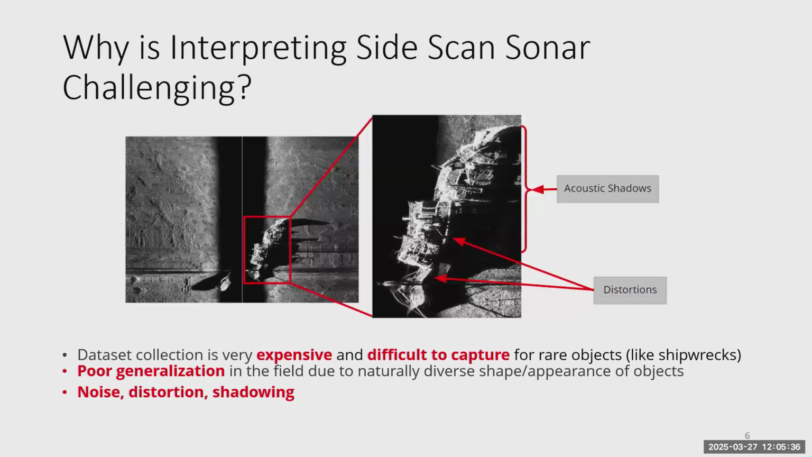So this is the acoustic intensity. Yeah, it can be affected by things like material properties as well. In our data set, you'll see we image wooden ships, metal ships, steel ships, so the return can be affected as well. In general, we rely on experts to interpret side scan imagery.